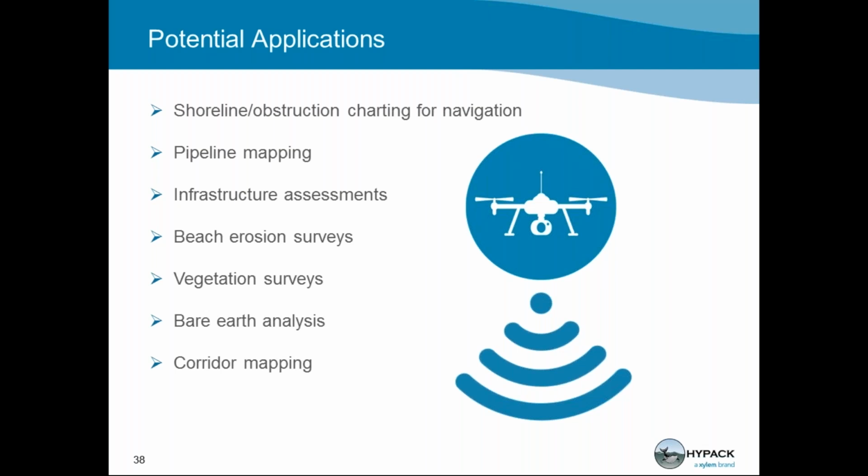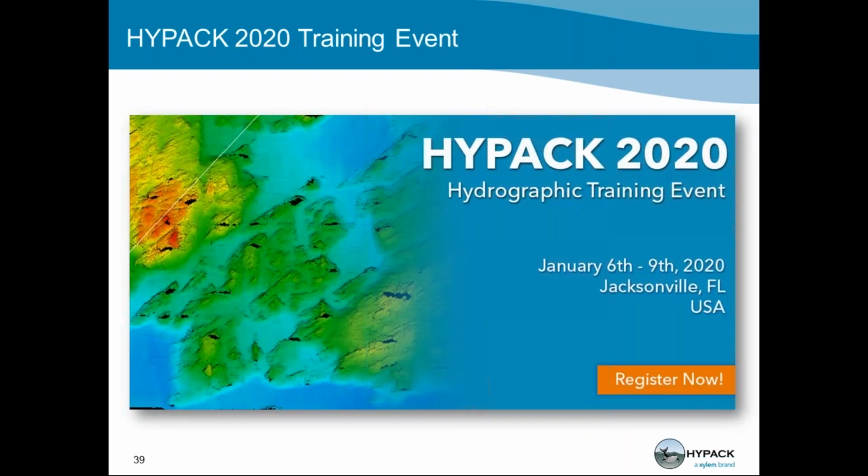We have folks that are using our products to do some pipeline mapping in Canada. It's great for infrastructure assessments, calculating volumes and looking at beach erosion, doing beach erosion surveys, any sort of vegetation survey that the payload would be appropriate for, looking at bare earth and doing some soil roughness analysis, and corridor mapping.